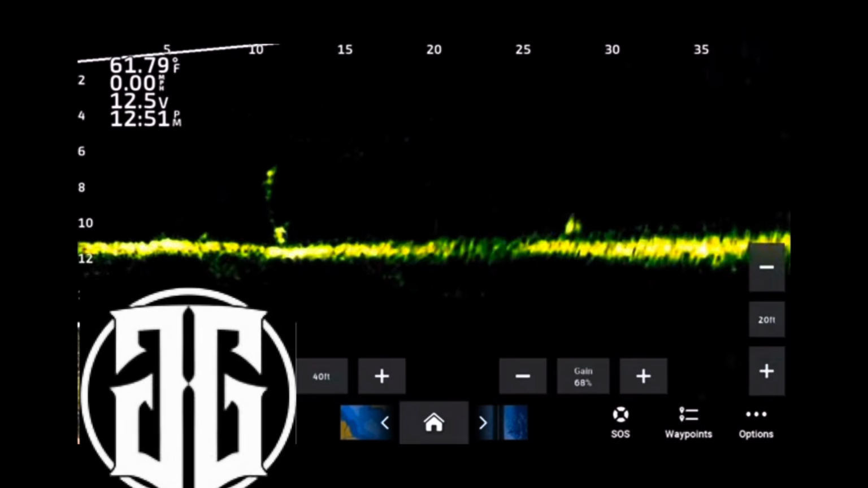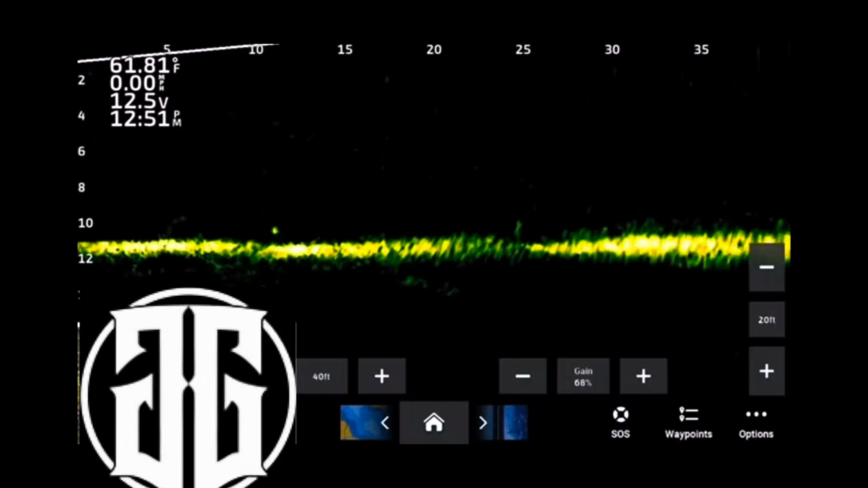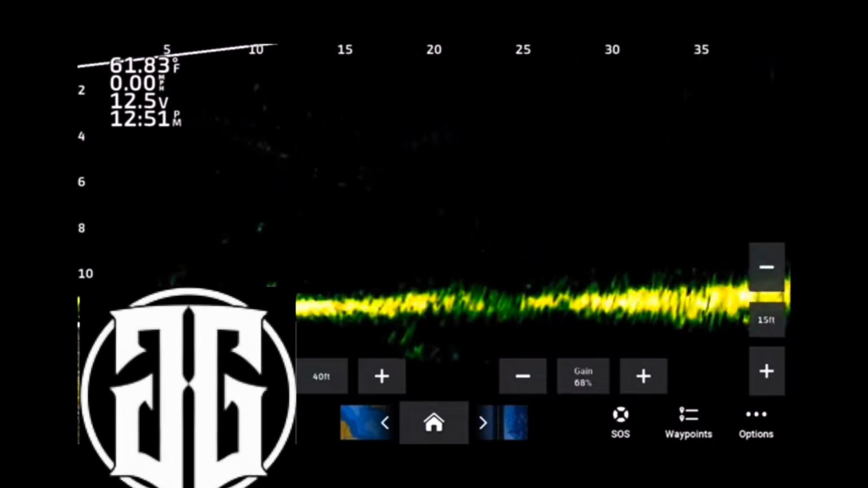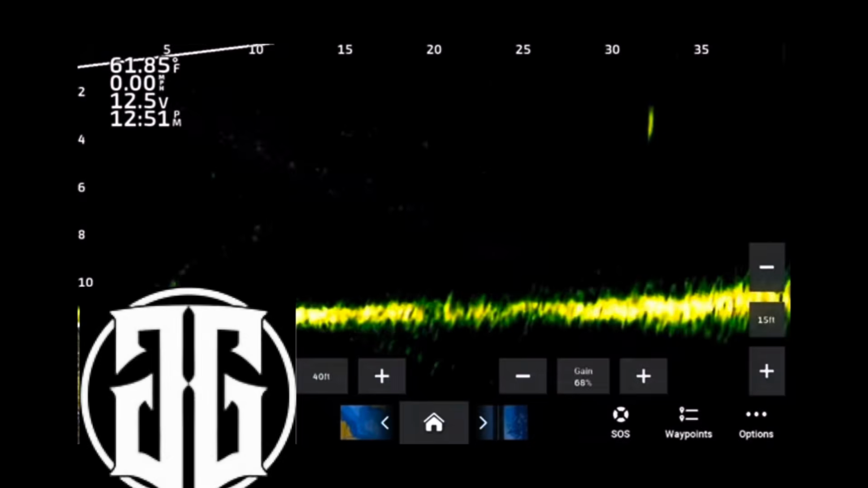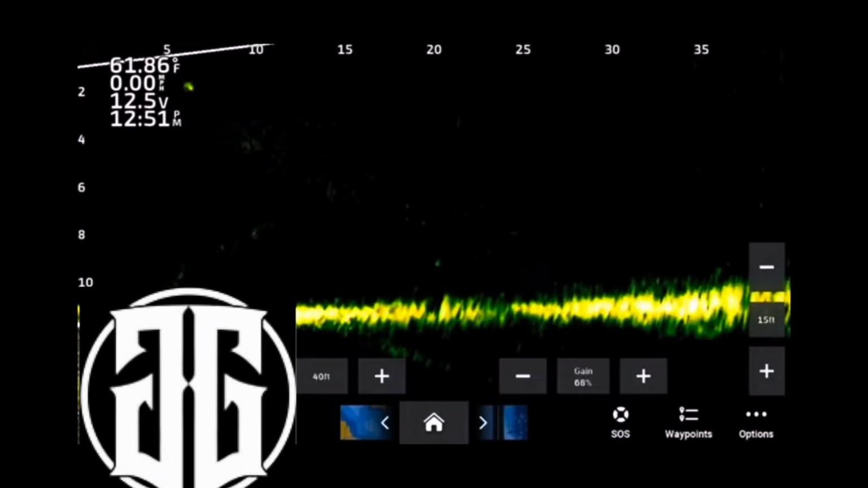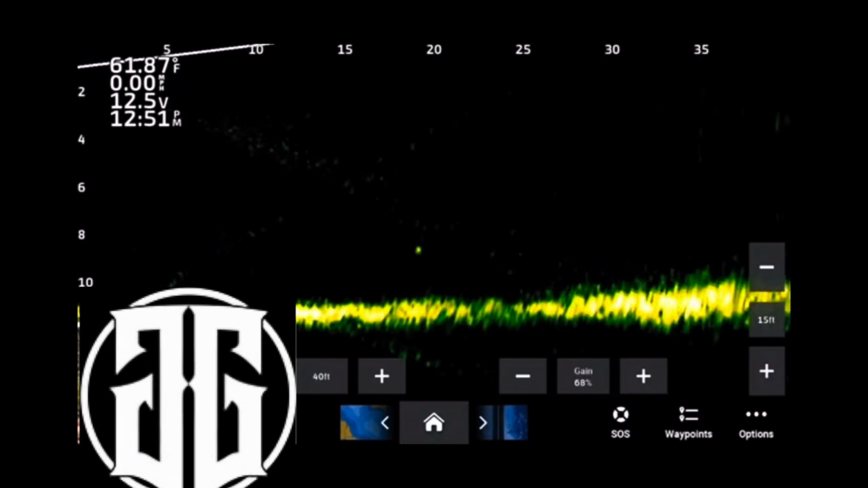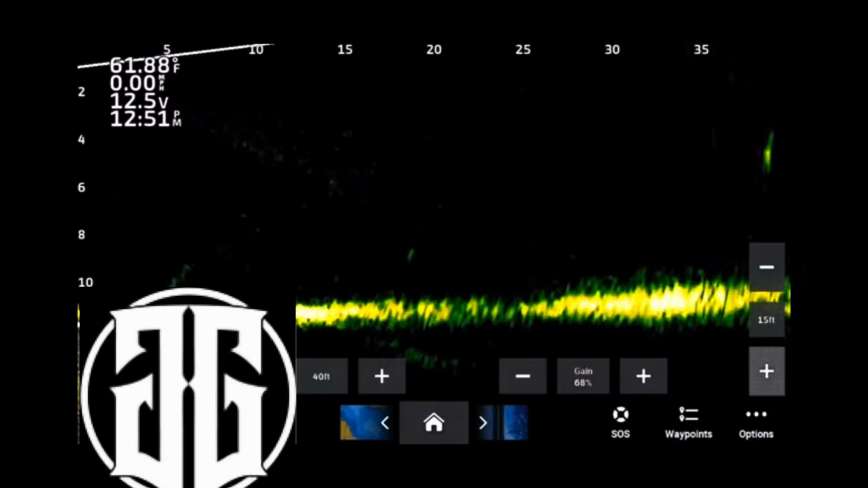You can actually see a fish at about 26 foot right here swimming. You can actually see the swimming action of the fish. And then when you put that down to, say, 2 or 3 feet below the surface, you can still see the fish, but look at the bottom. Look how it's not as crisp. Look, it's fuzzier. You also notice the particles in the water appear more. And I have just found that it's better.